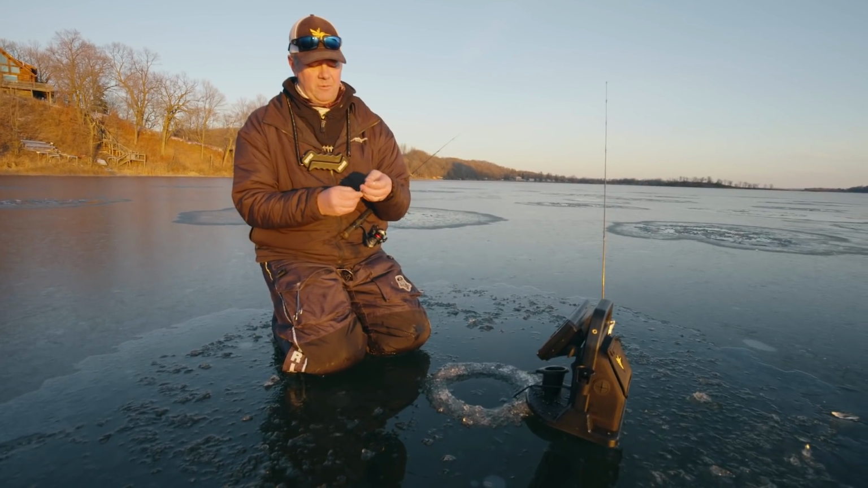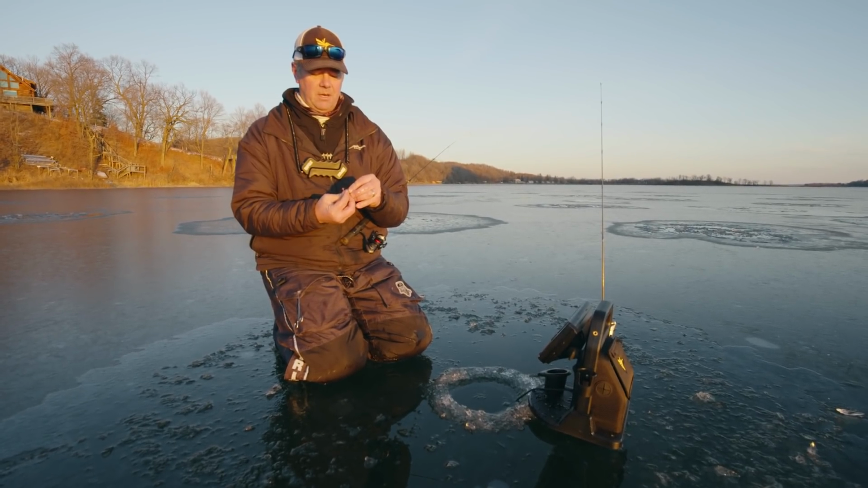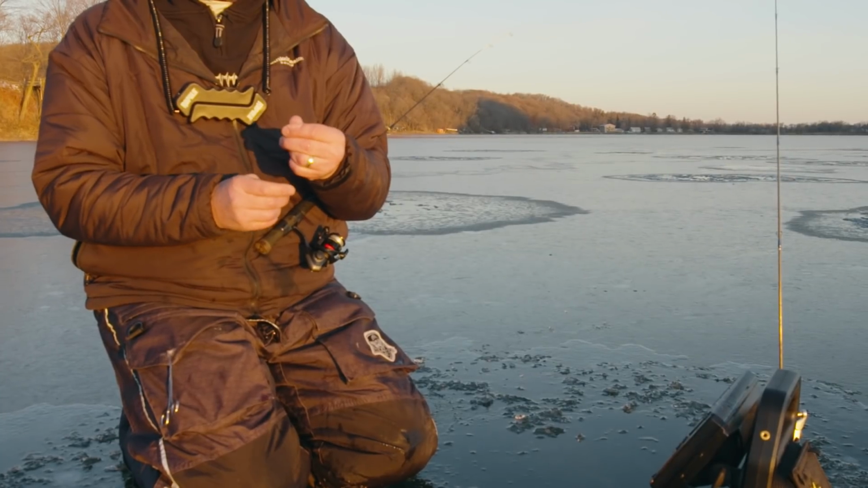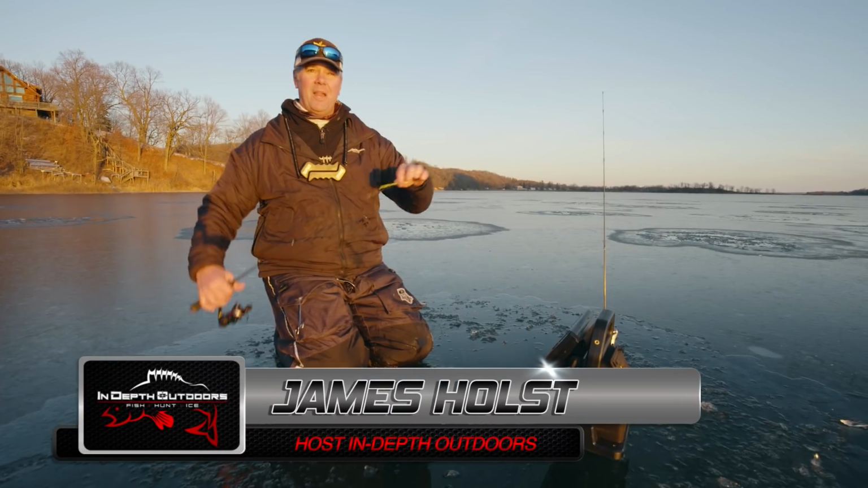Here's that bait, if you're not familiar with it. The reason they call it a Love Bug is the tail is shaped like a heart. Fish love it, crappies and perch. It's a really good perch bait too. But we're off to a heck of a start. We kind of knew it would be good.